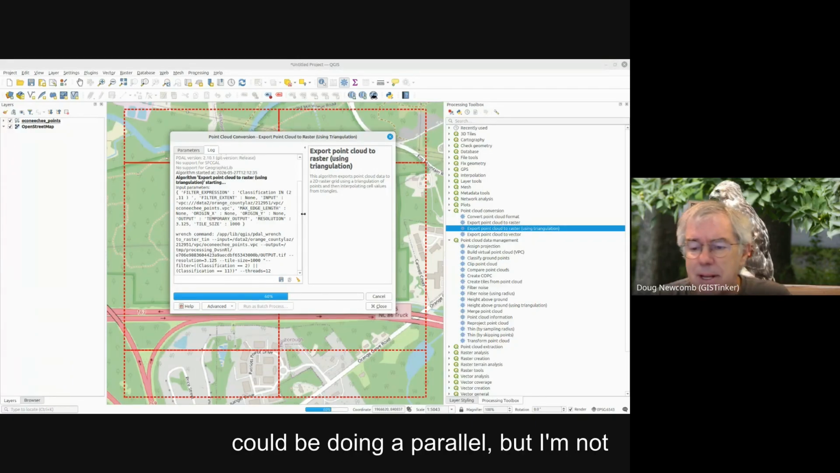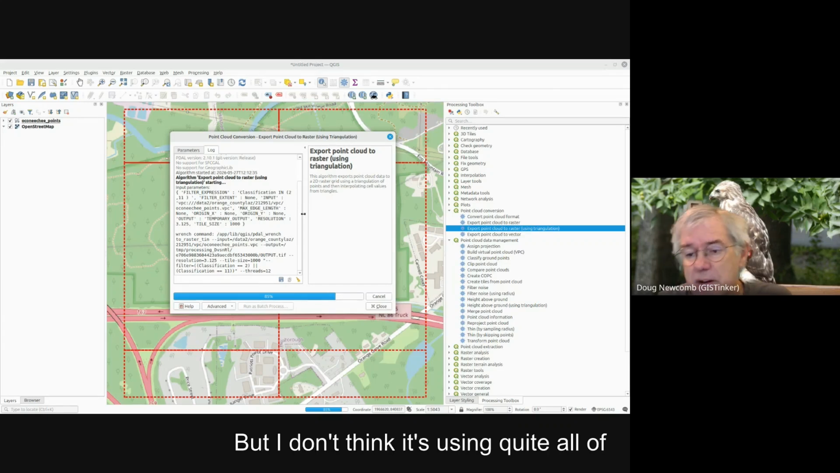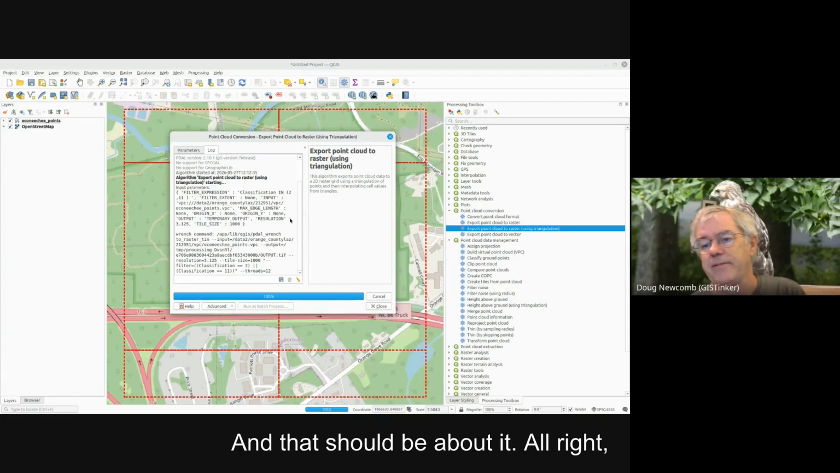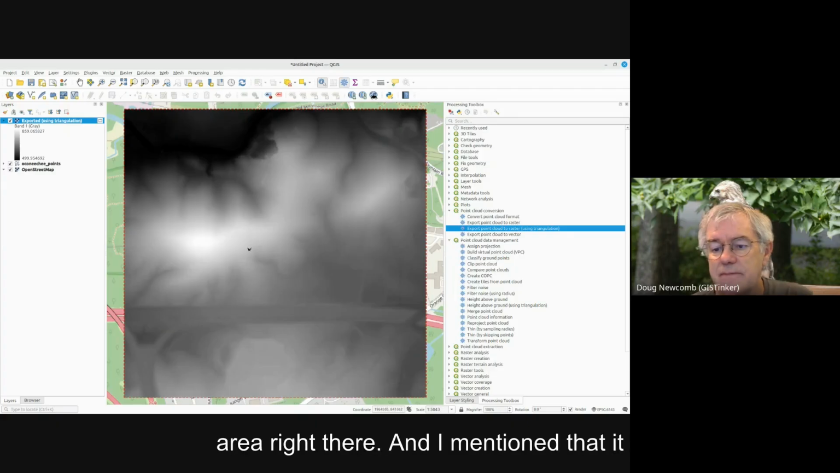And in theory, it could be doing a parallel, but I'm not really sure in this case. You can see it knows about the 6 cores and 12 threads I have on this old Xeon laptop. But I don't think it's using quite all of them for the tinning. That should be about it. All right, there we go. So now we've got a tin, let me close that, a DEM that covers all the area right there.